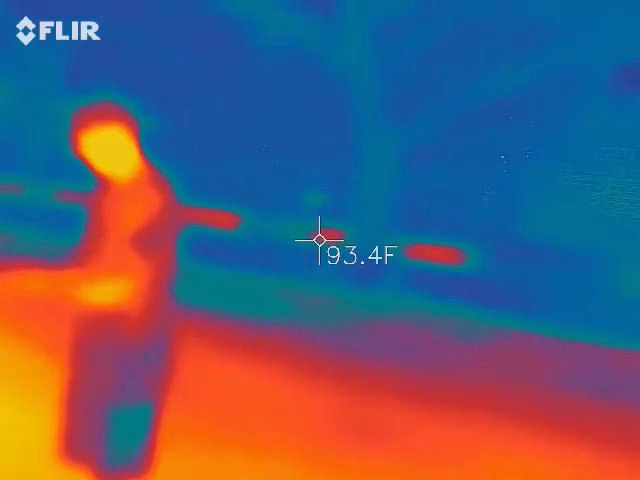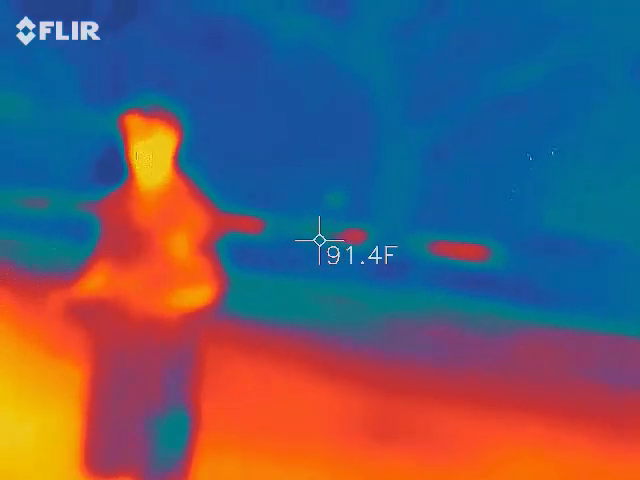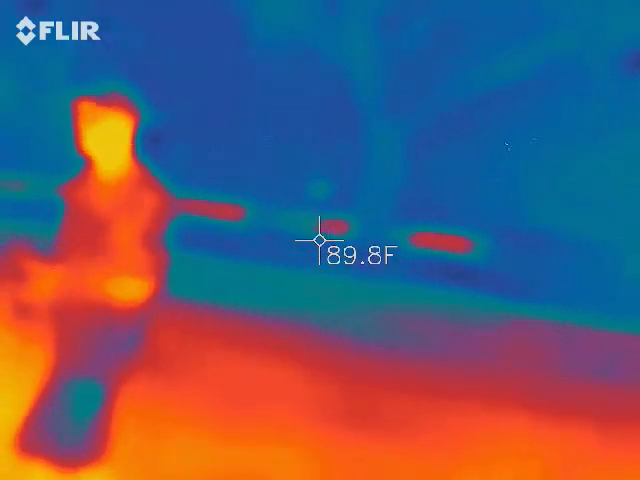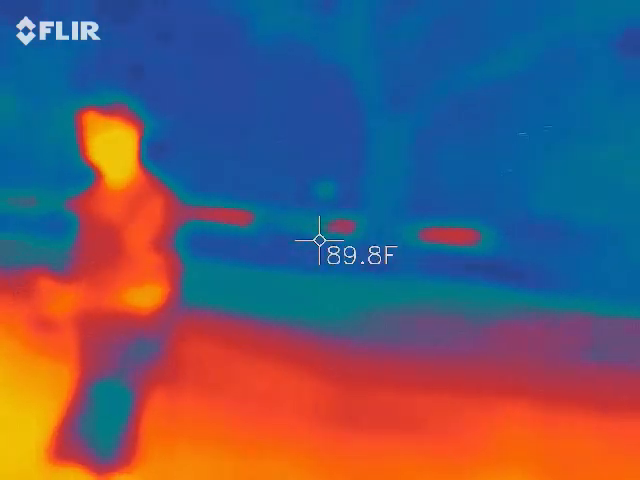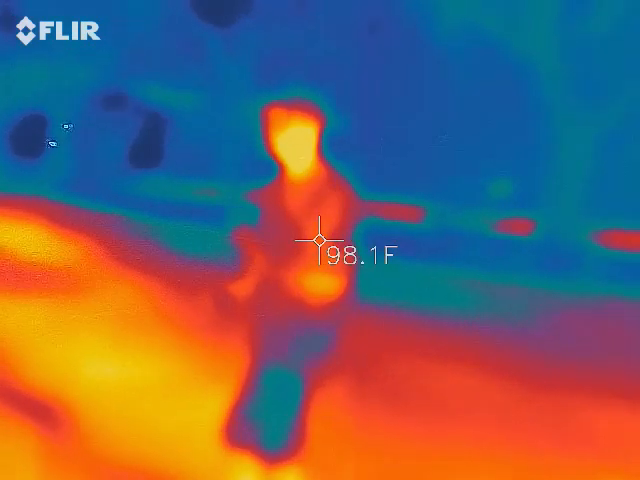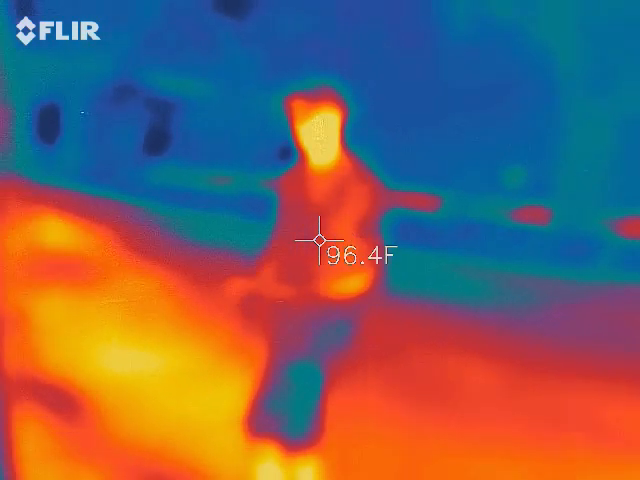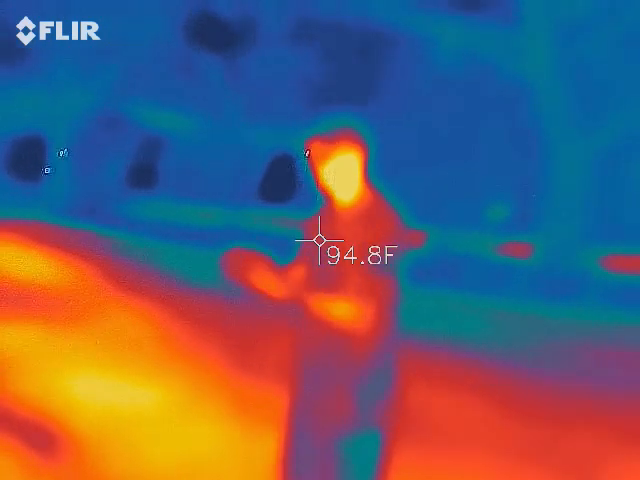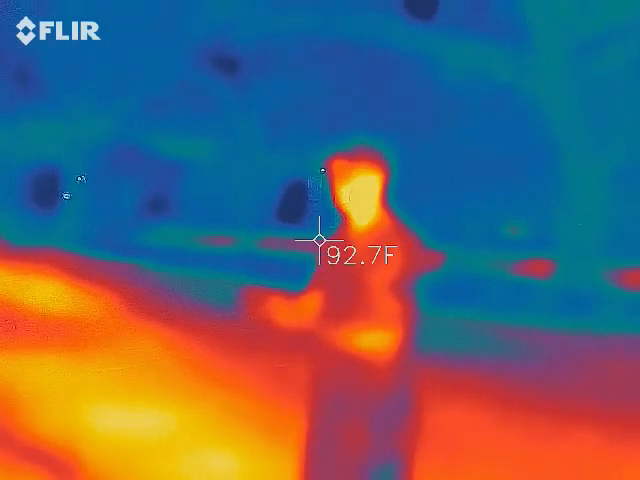That's it. Done. So, take as many as you want. However, me looking through 300 pictures is not fun. Also, try to be as still as possible. Walking and snapping pictures while you're talking to everybody doesn't work. I need you to stop, hold still, take the picture. Fair enough?